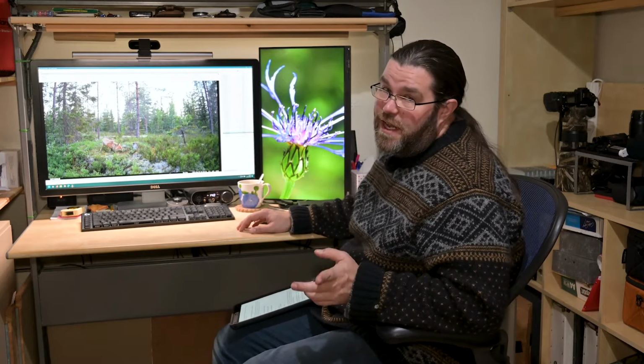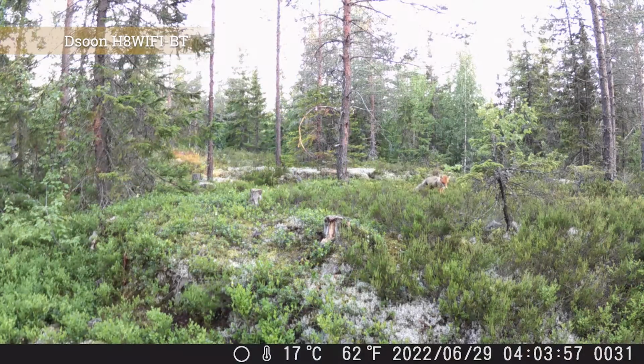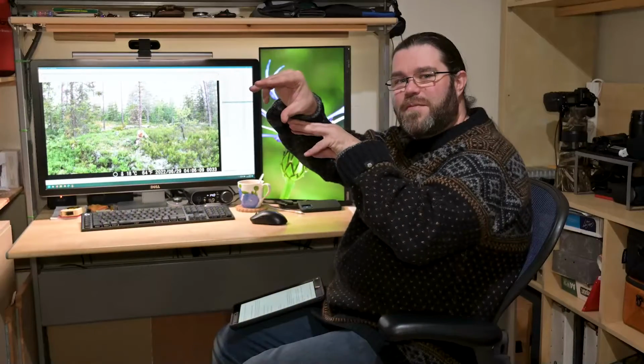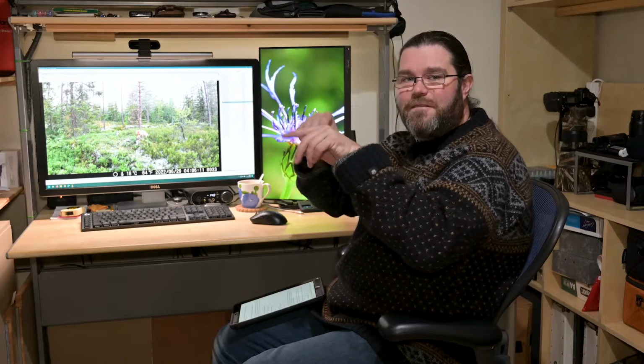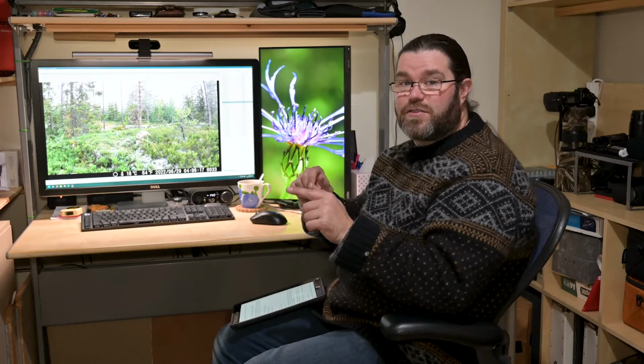Now, interestingly, the Ceyomur did not pick up all the triggers from the fox. So there are some triggers with the fox a little bit further away that the Dsoon gets and the Ceyomur doesn't. And that I'm going to attribute to the positioning of the cameras, because the Dsoon is higher up. It can see over the foliage a bit further away to where that fox is, and I suspect that for the Ceyomur that fox was just obscured by too much vegetation in those triggers.